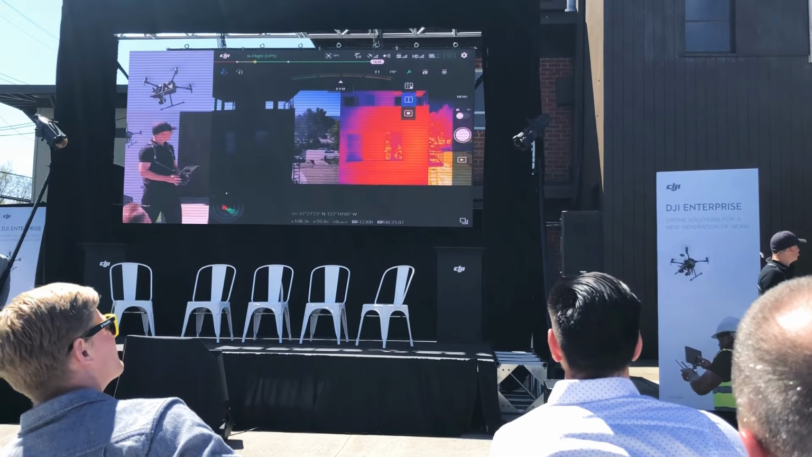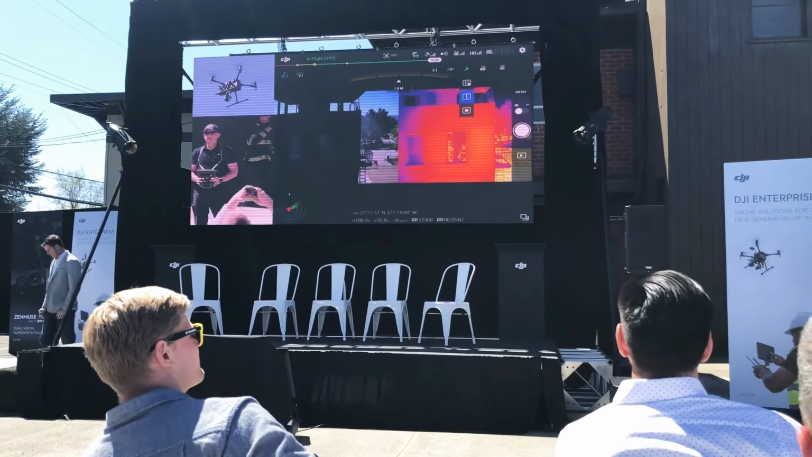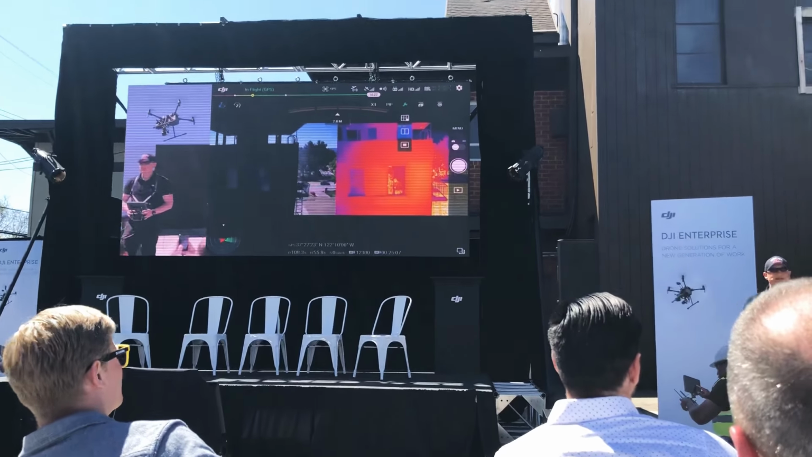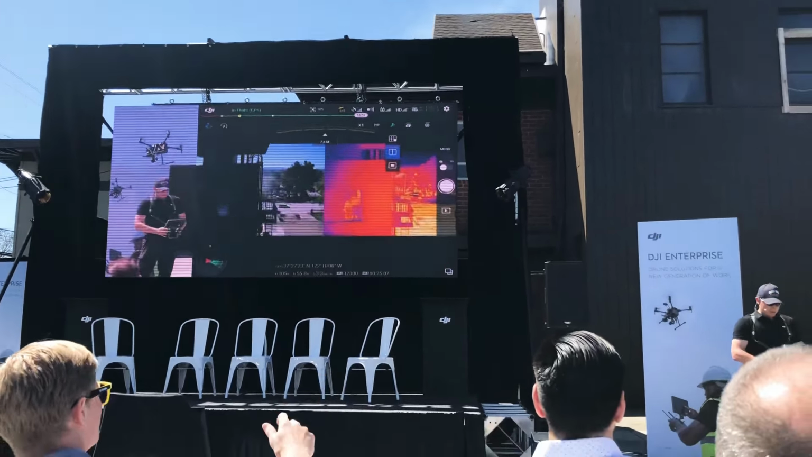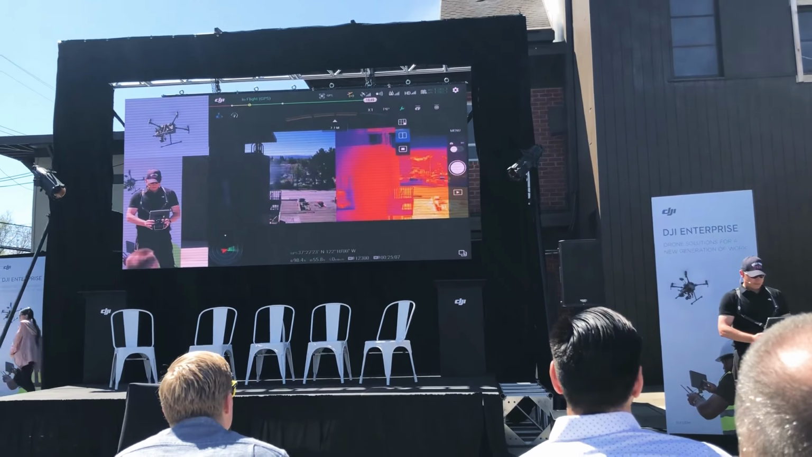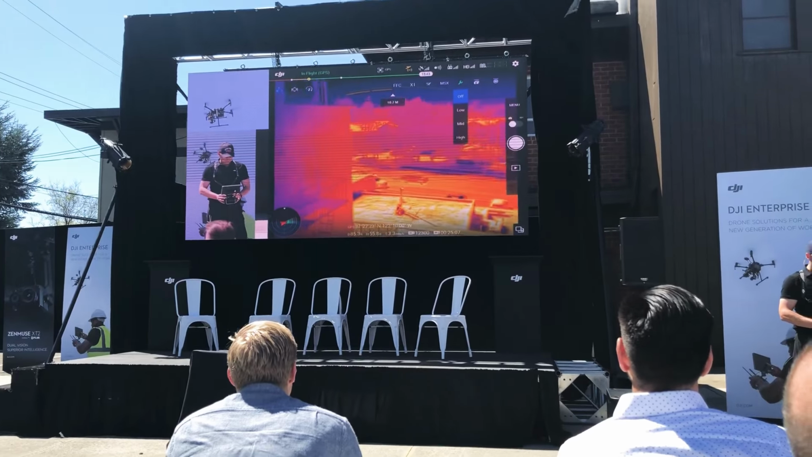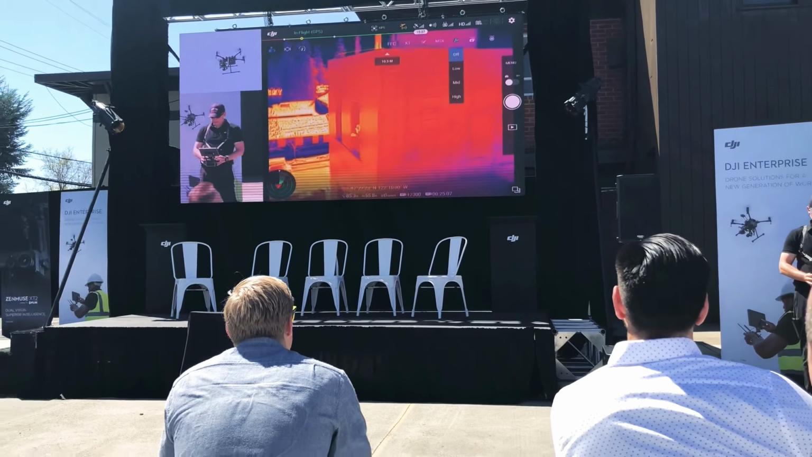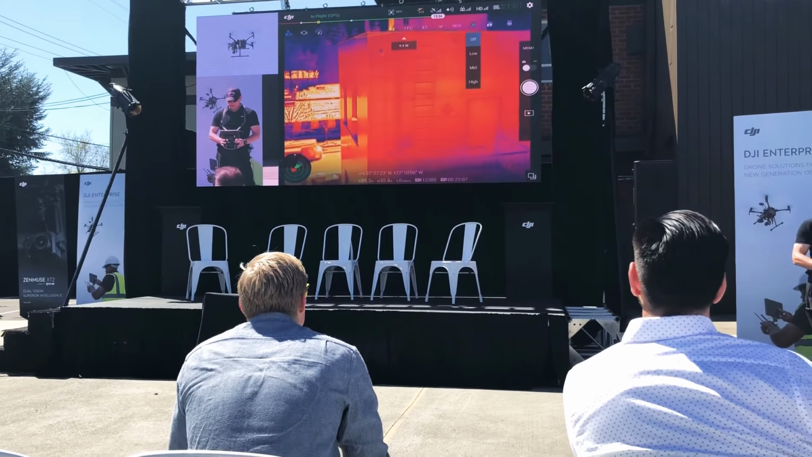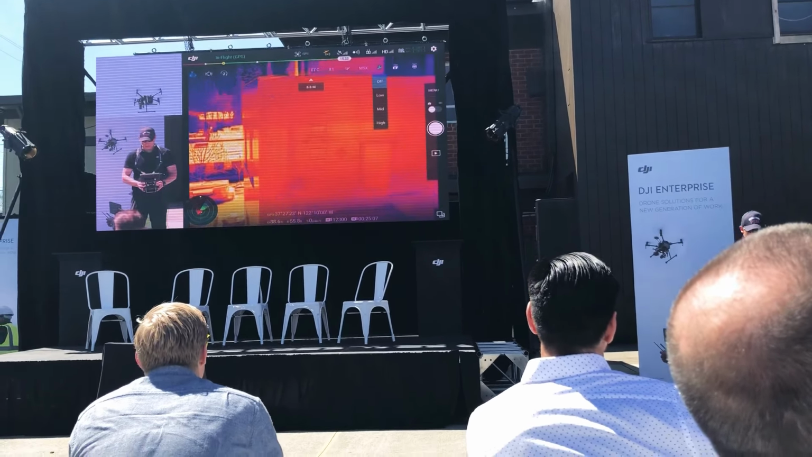All right, we're getting a call right now from the ground crew that there is a hazmat placard on the delta side of the building. So Captain Dennebaum is gonna move over. I'm gonna switch my camera to full thermal. And we were told that the hazmat placard is right next to the ladder and the door, and we can see there is something, but we cannot really make it out.